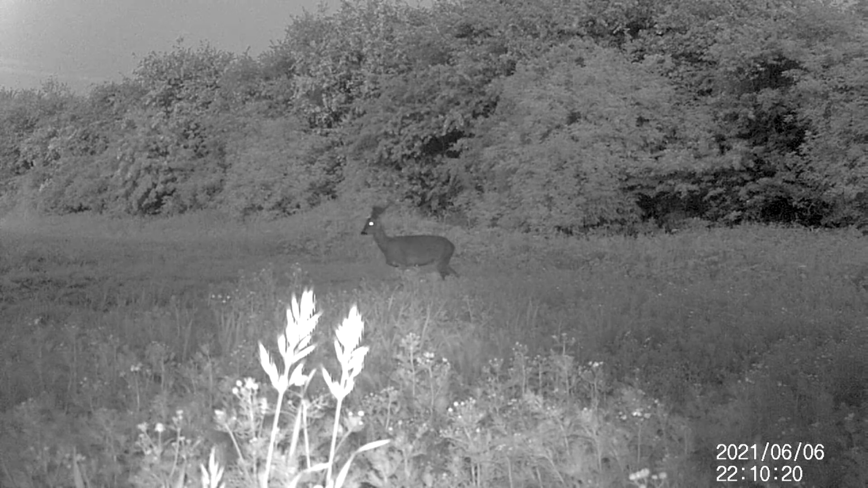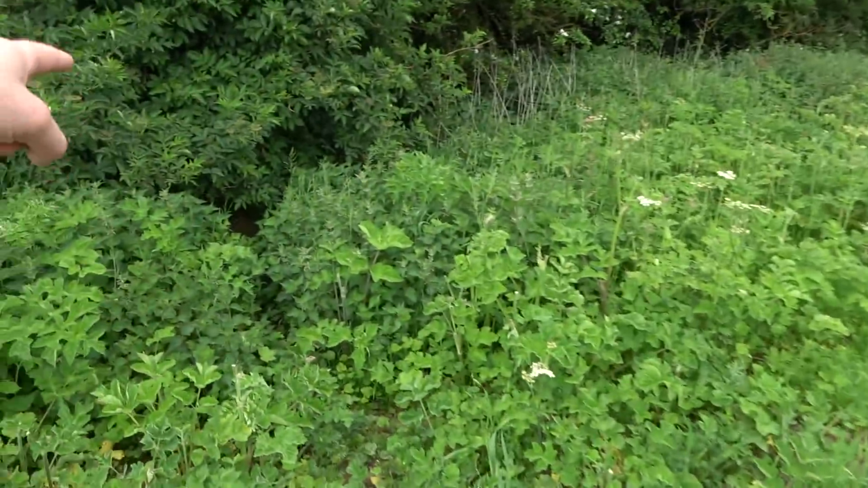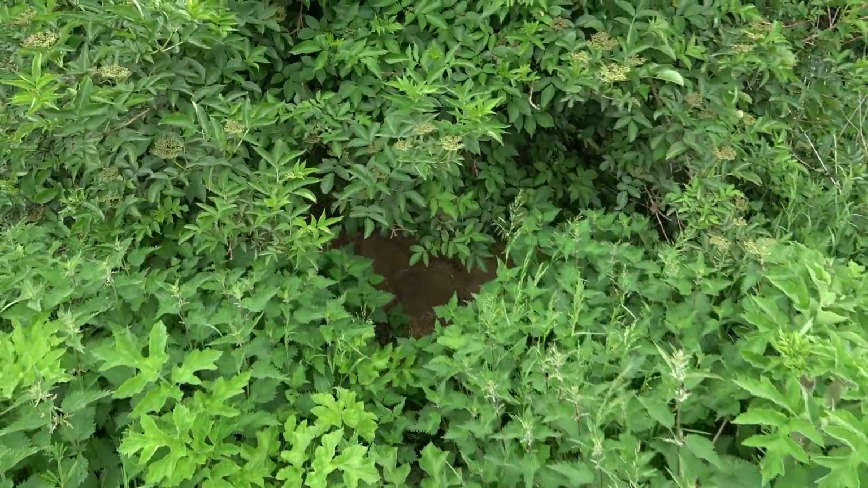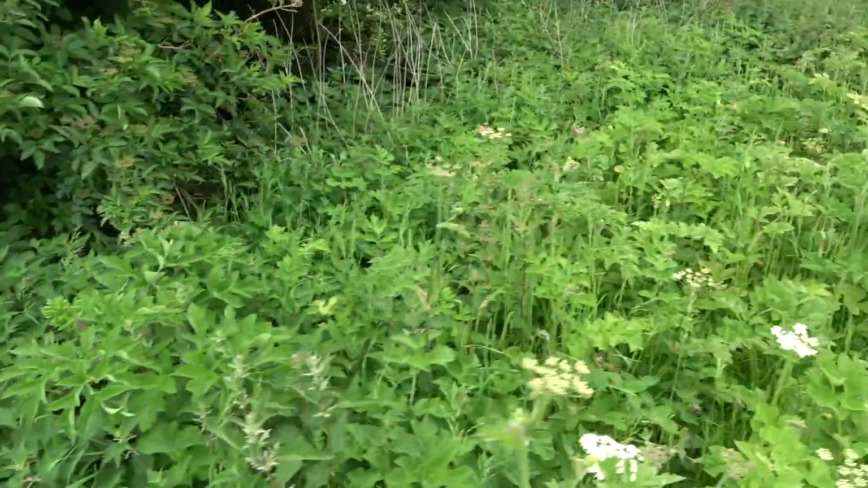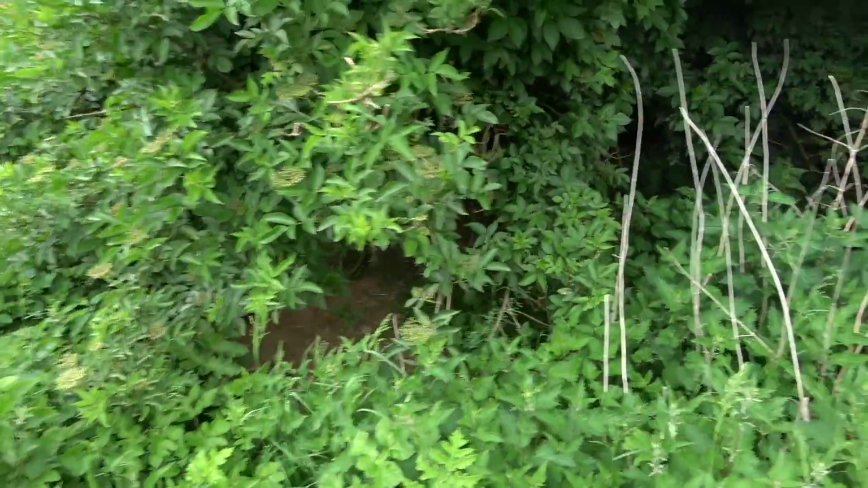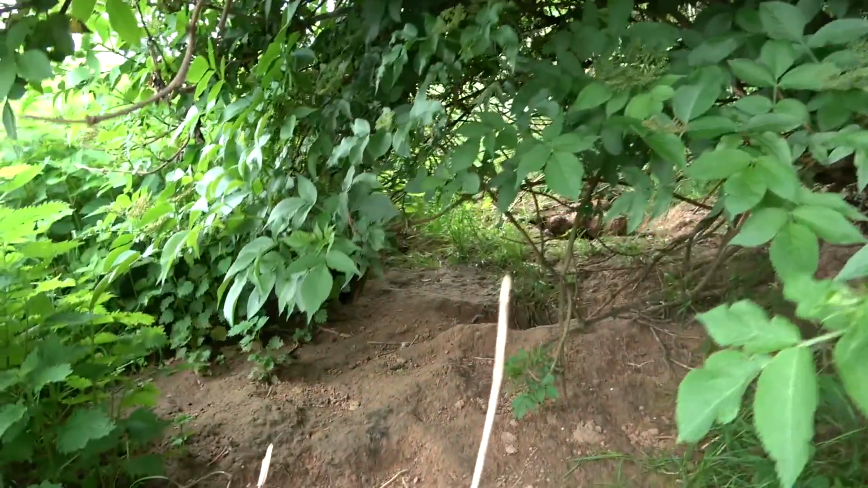We didn't actually capture the cubs, but I was still convinced that they were in this area, so myself and Steve took a little trip here in the daytime to see if we could find out where they were hanging out. There is an old badger set down here in this bit here, and as I walk in, well, I literally fell in the hole.